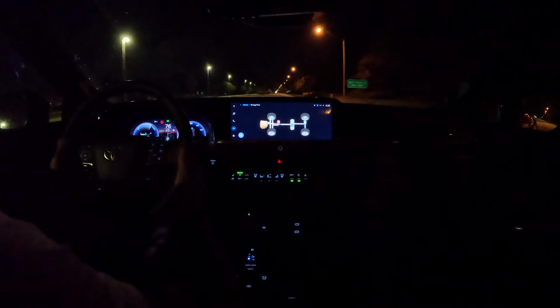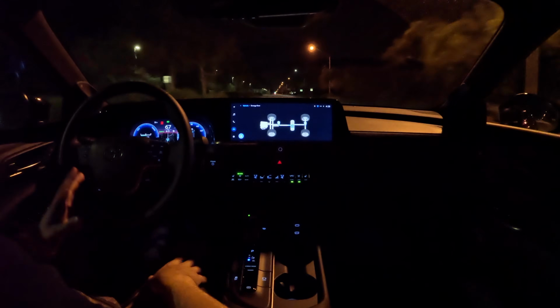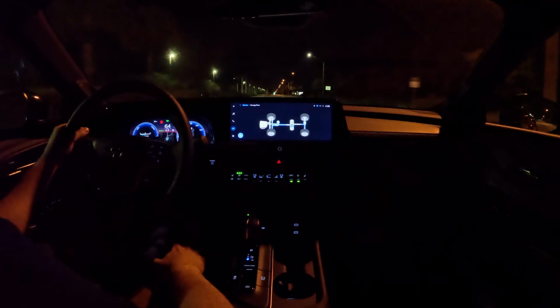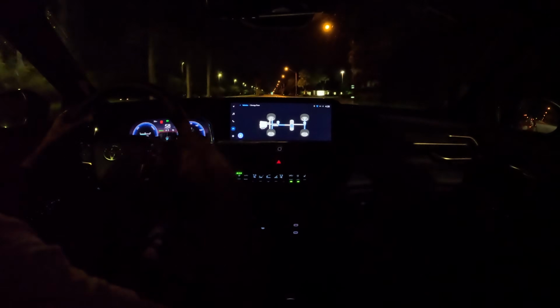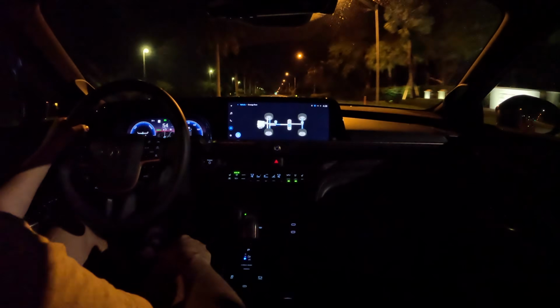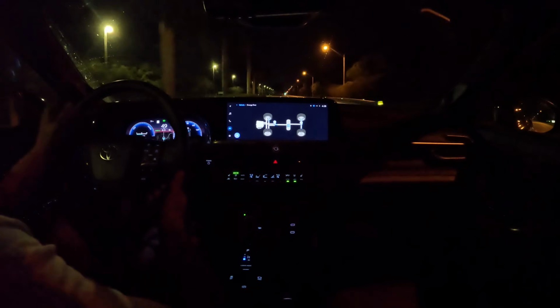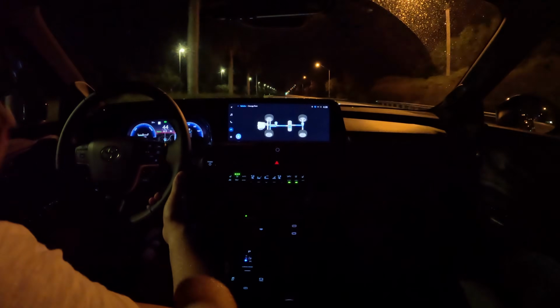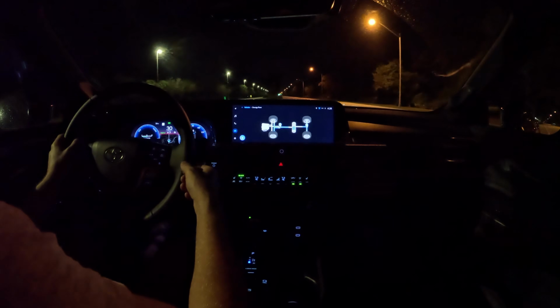It pulls, and it keeps pulling pretty well. You don't get the same sort of electric push that you get from a stop because there's only so much juice this hybrid system can supply that about 100 horsepower electric motor at all times. But dang, it is very satisfying. And does it make me miss the V6? Well, it depends how reliable this is going to be, but Toyota's hybrids are traditionally extremely reliable.